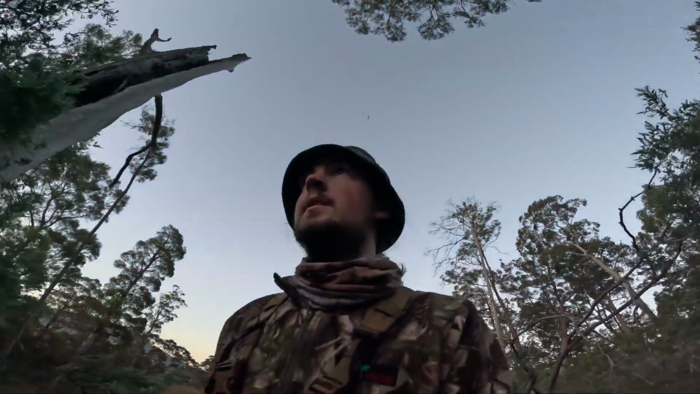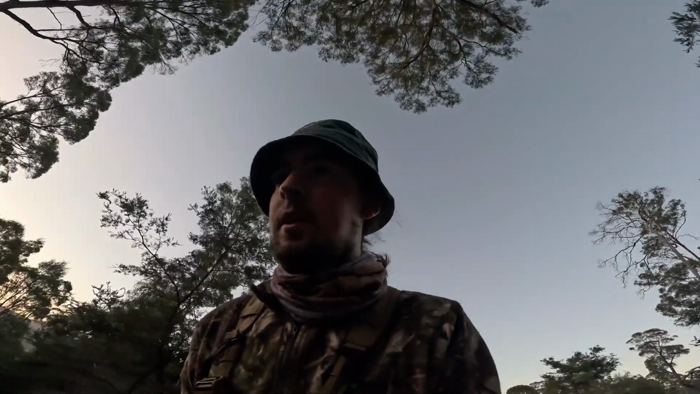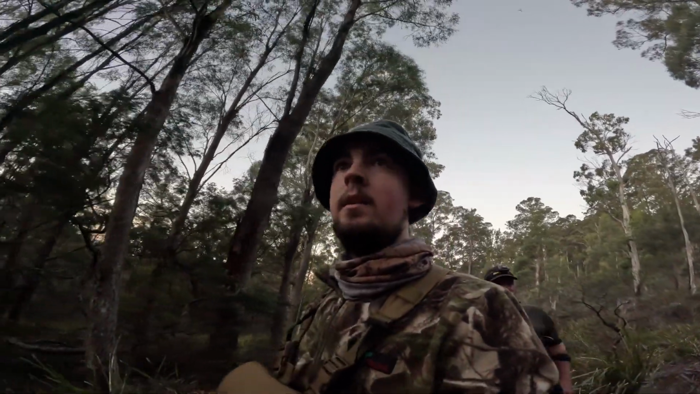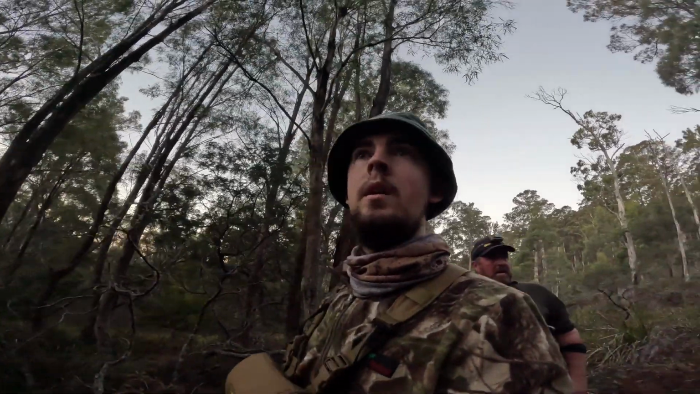Can see why there's deer up in here. You wouldn't think anyone was stupid enough to come in here. Far out. So we've just beat the light. We're just coming into where the camera is now. Hopefully we can find it.